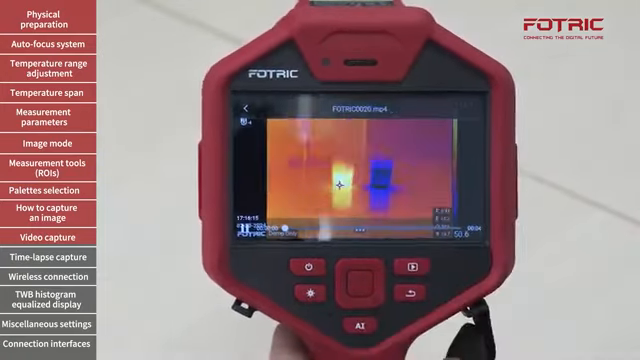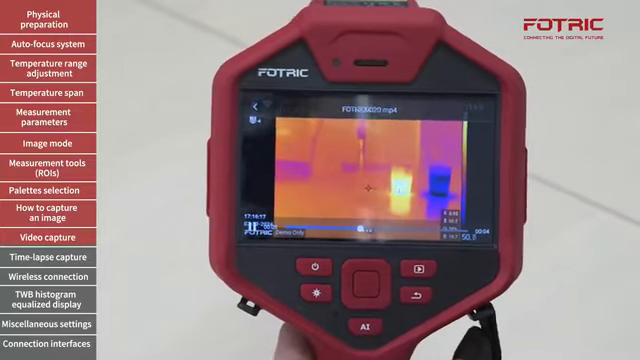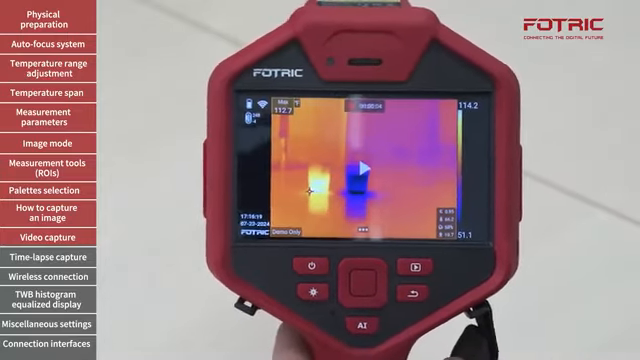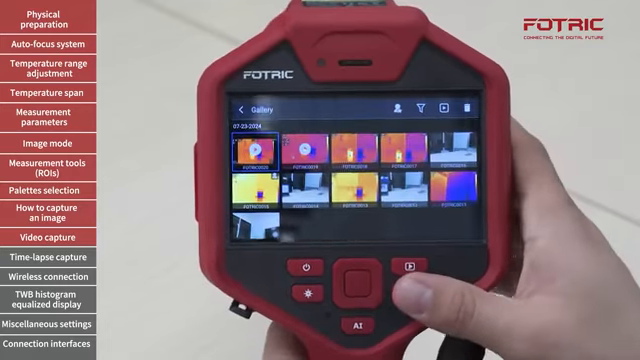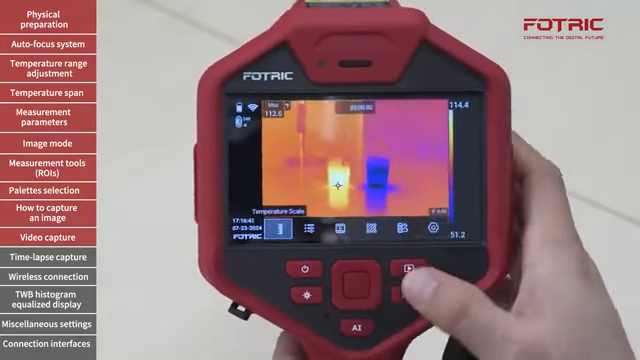If I go to the gallery, it's just a standard video. That is easier to share, it's probably lower in size, but of course wants to give me the opportunity to do adjustments in the post-processing stage.